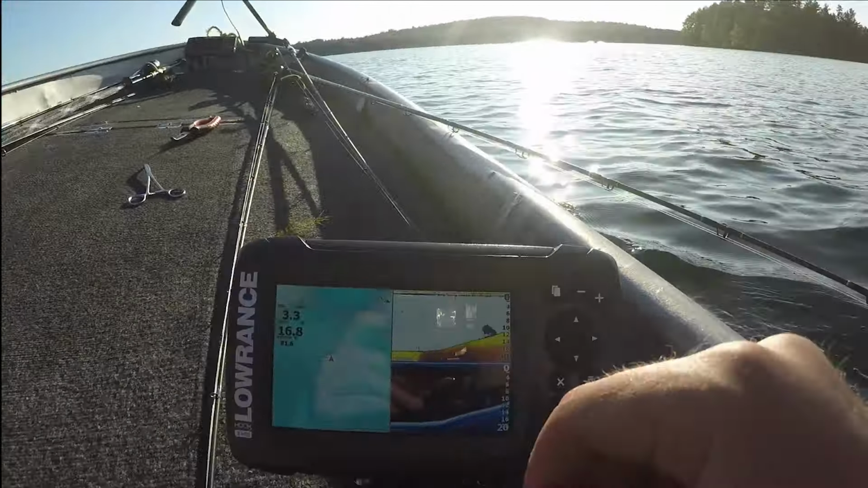I still wanted to put it in because I thought it was a good image, and it looked like a pretty healthy bass. Man, I really wish I caught that bass. But whatever. Oh, he came off.